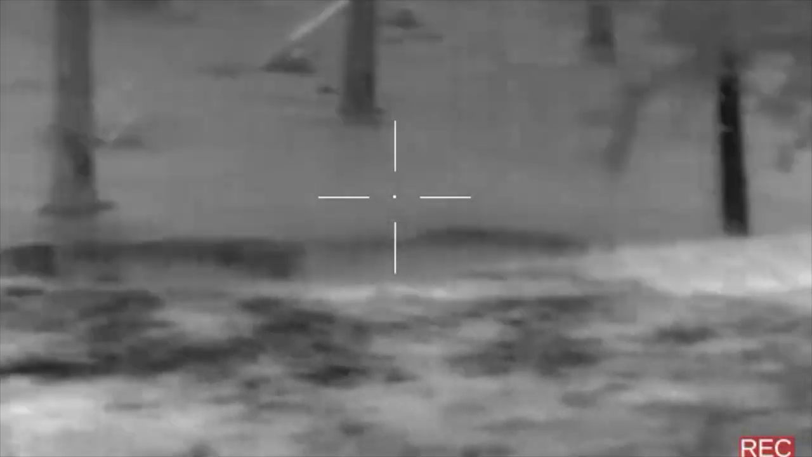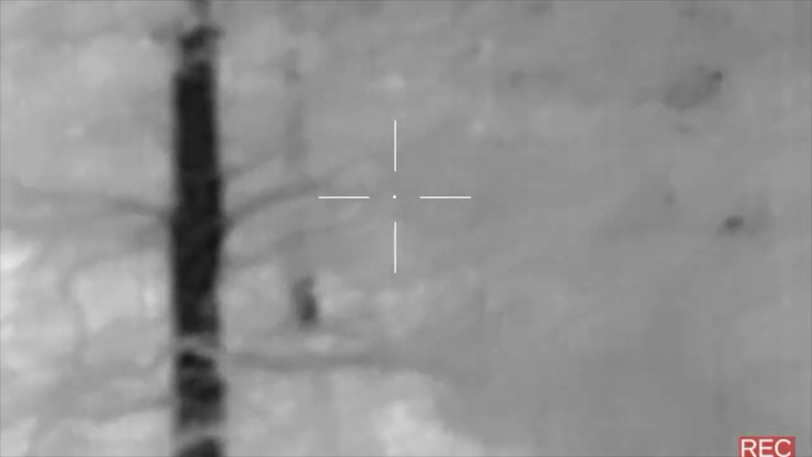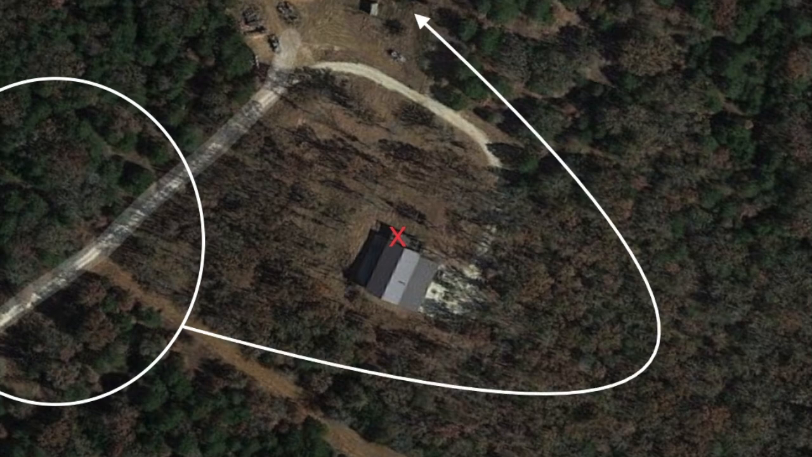I missed him. Shot low. Yeah, I wasn't ready for that. I'm gonna bet that was that same coyote that was calling on this side of the house. And as soon as that pup in distress kicked in, he came running in. I think he went all the way around the back side of the house because of the way the wind was blowing. But when that pup in distress kicked in, he was there at full mode, man.